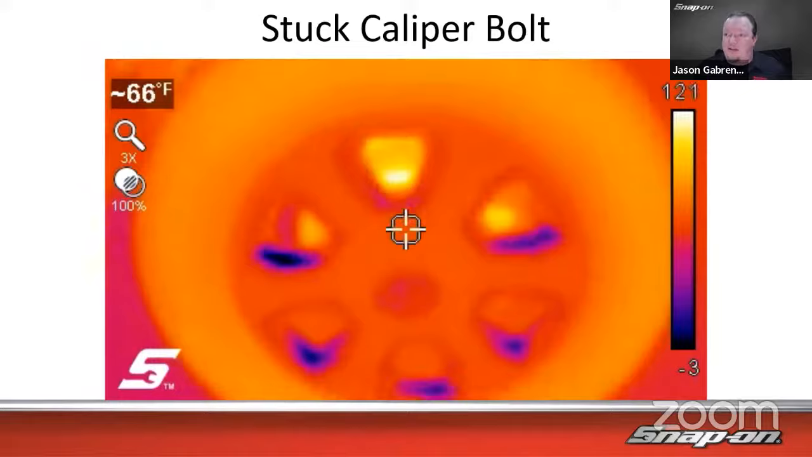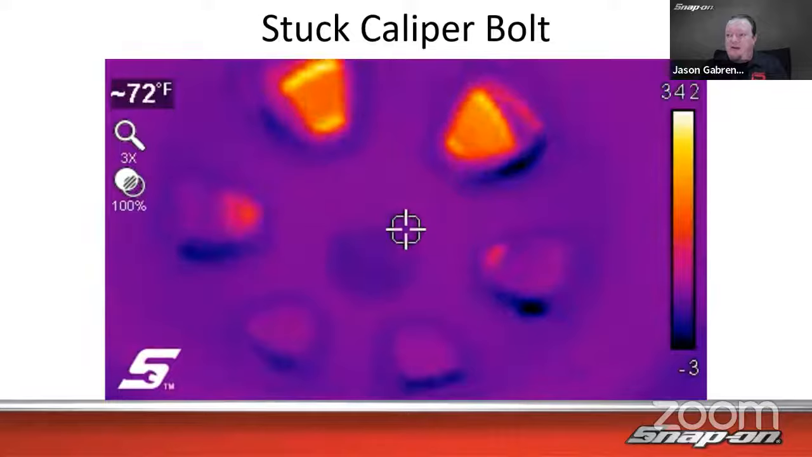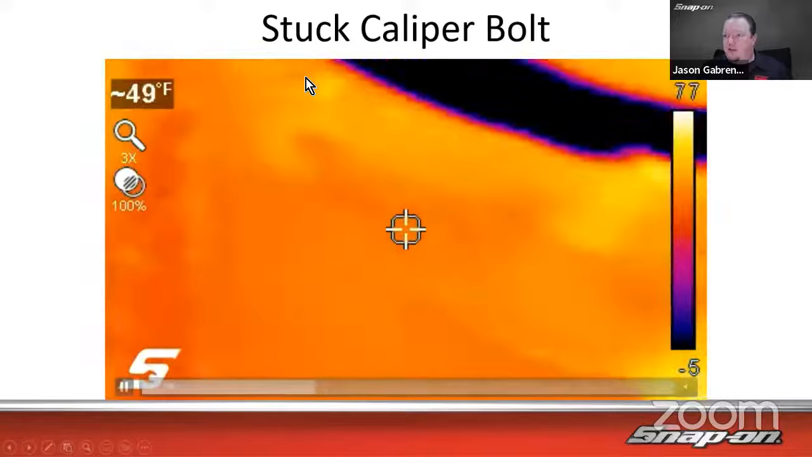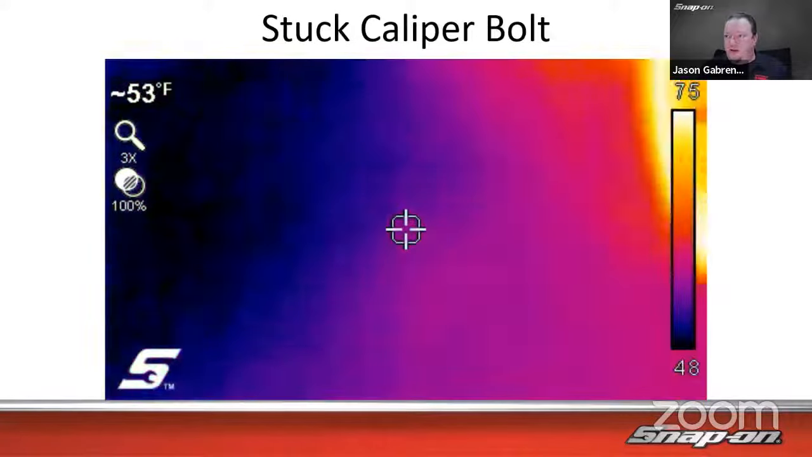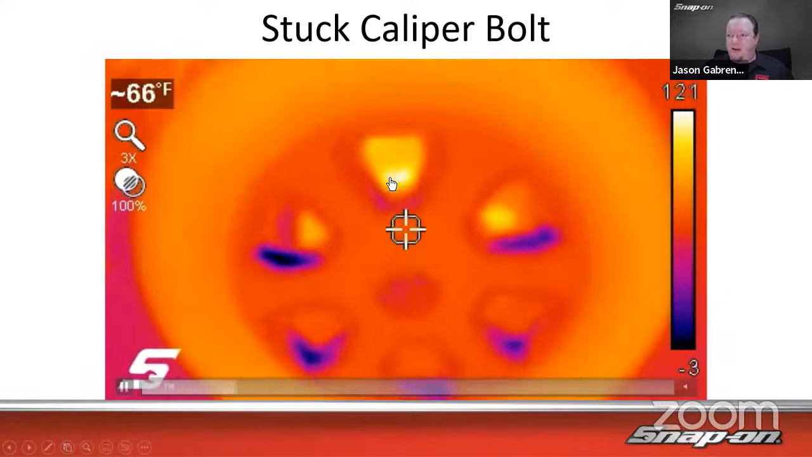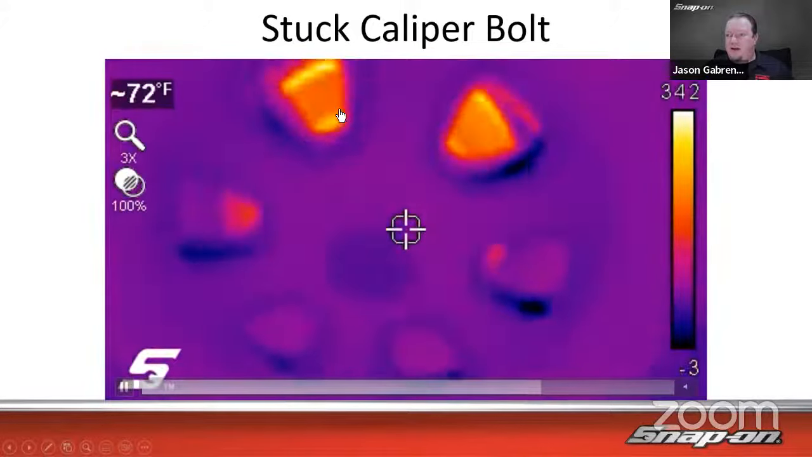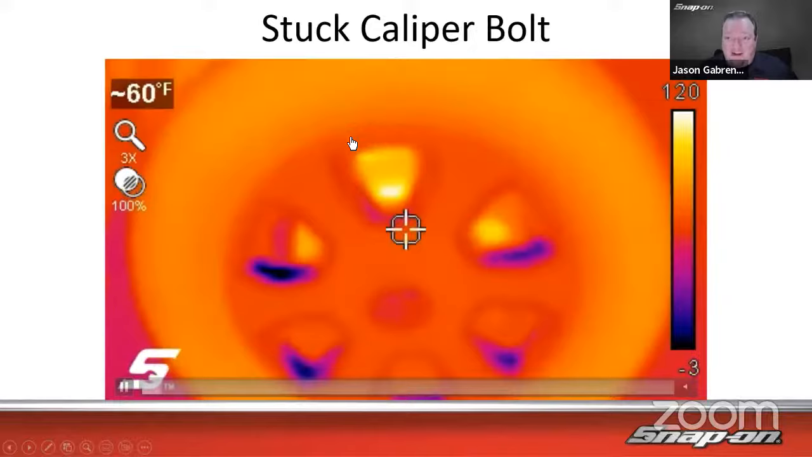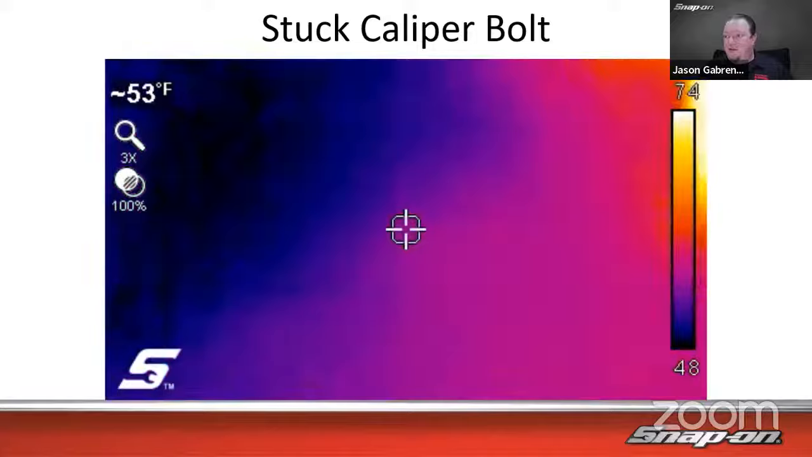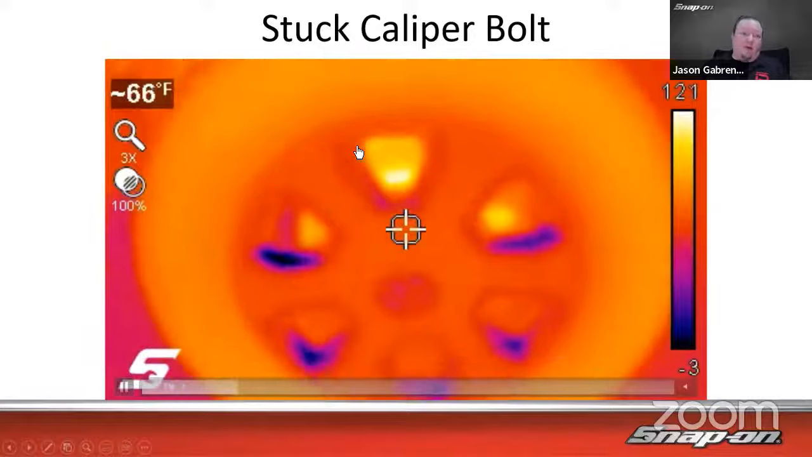Here's another one on brakes. So this is a truck with a stuck caliper bolt on one side, and the other side is way cooler. You can see it's like 120 degrees on the wheel there, and then if we go to the other side, we can see it's like 300 degrees on the caliper. So that one was stuck on that side, not necessarily making the tire too hot. It's -3 outside too. You see what the bottom range was. Yeah, so -3 outside. So you can see considerably warmer on one side.